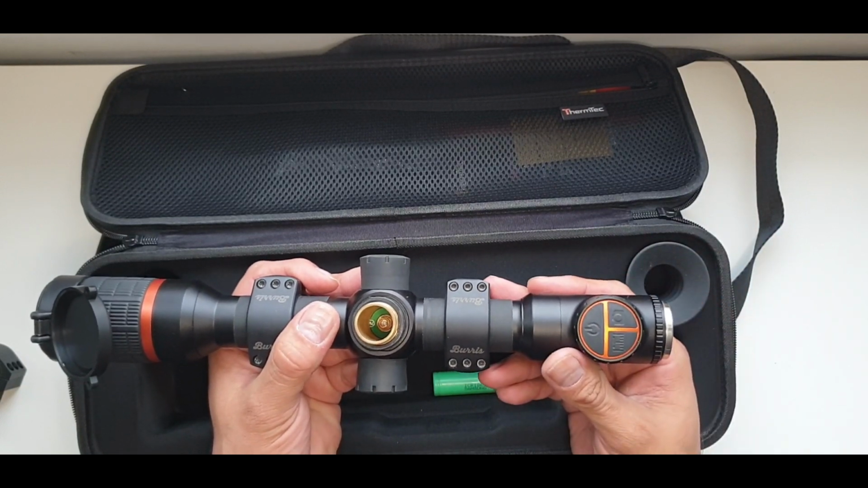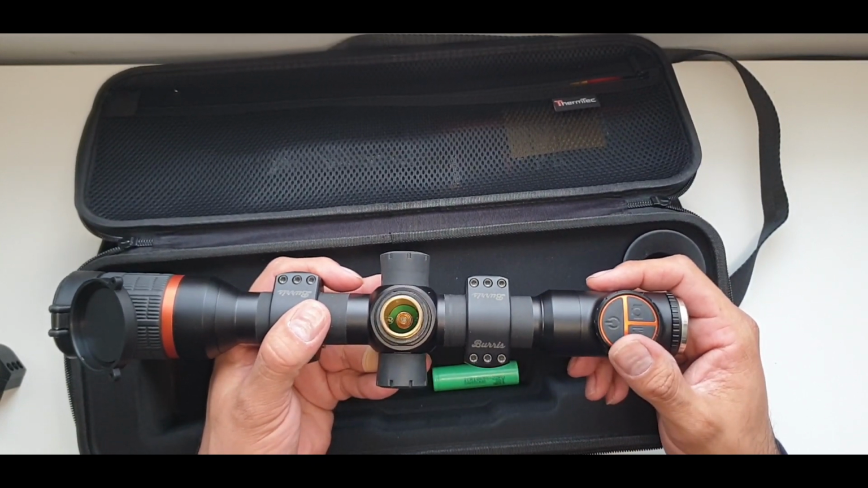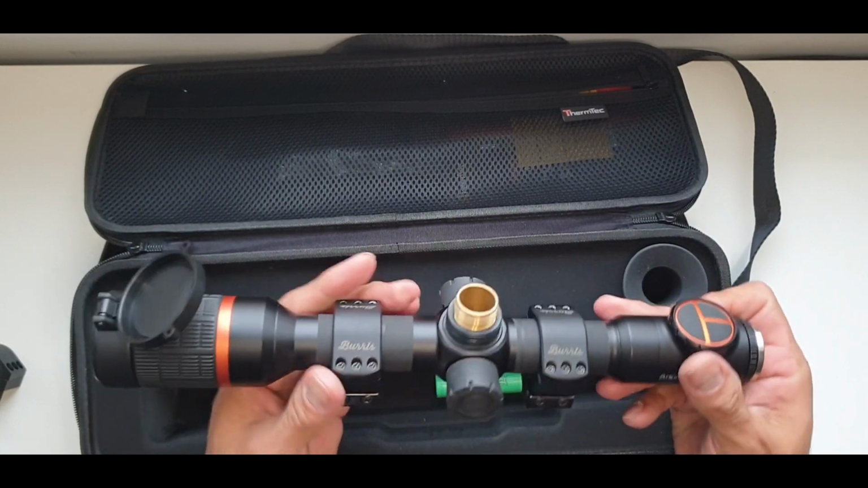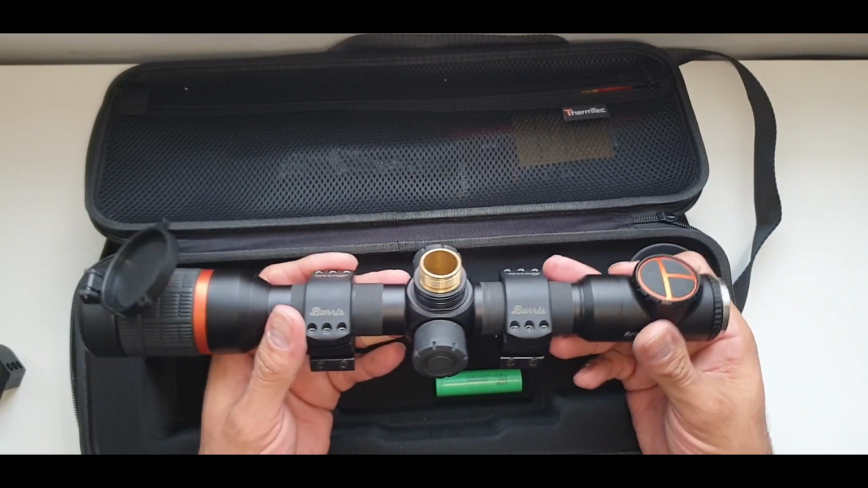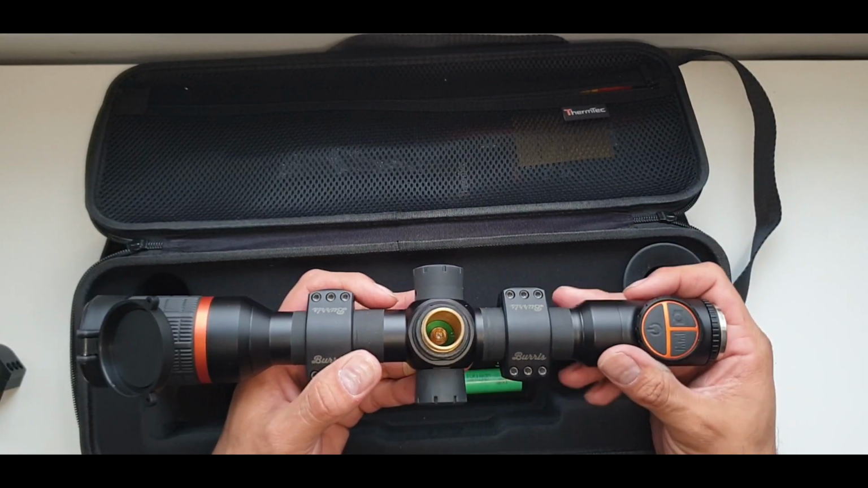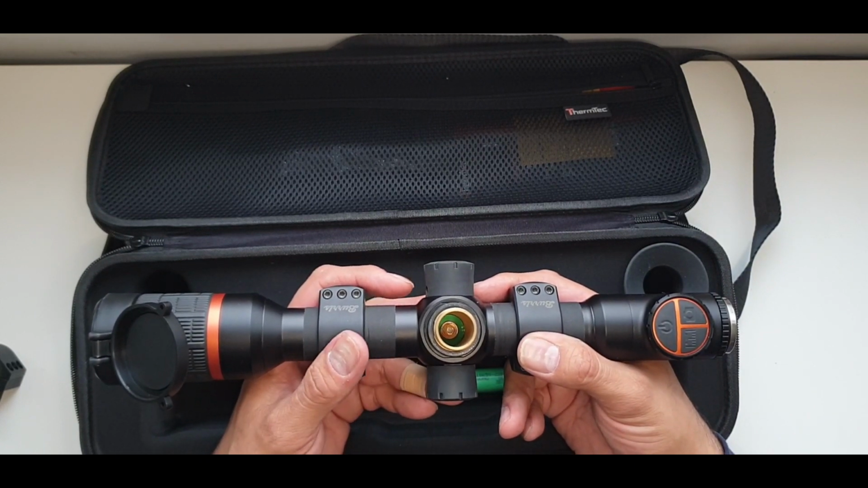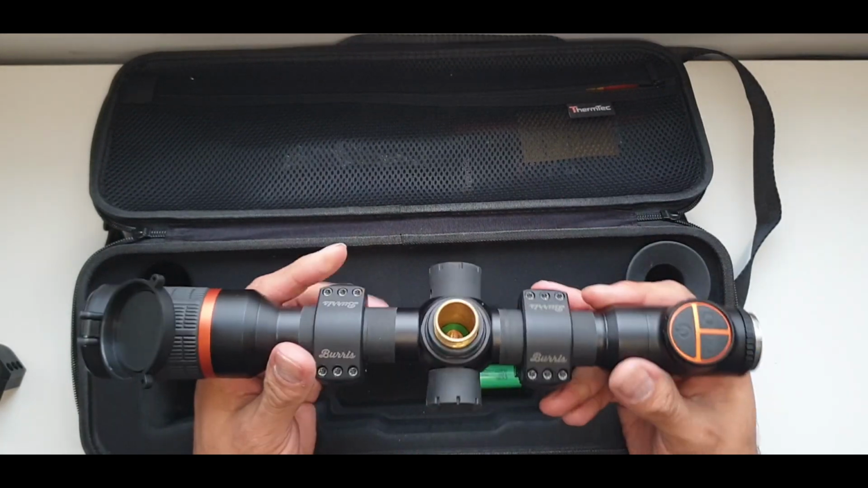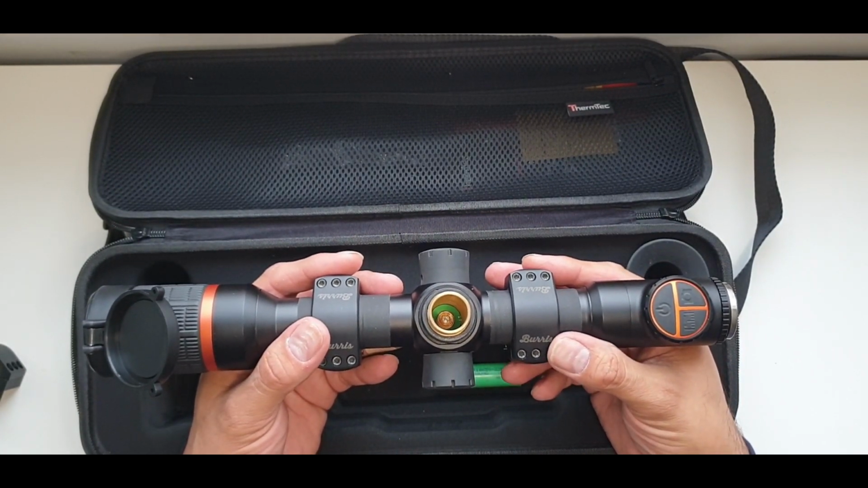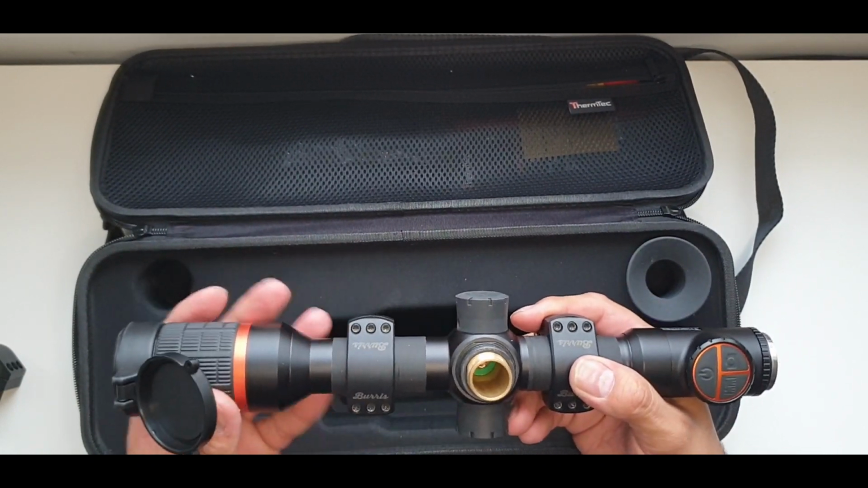It comes with 7 reticle choices. I'll take you through that later on in the video, what I use. 6 color palettes. It's a 30mm mount, as I said already. It comes with 16 gigs of inbuilt memory, and the battery life on this is probably about 6 hours. But I would say, depending on the batteries you get with the amp hours, you may get different use. And it's fully waterproof. It's IP67.